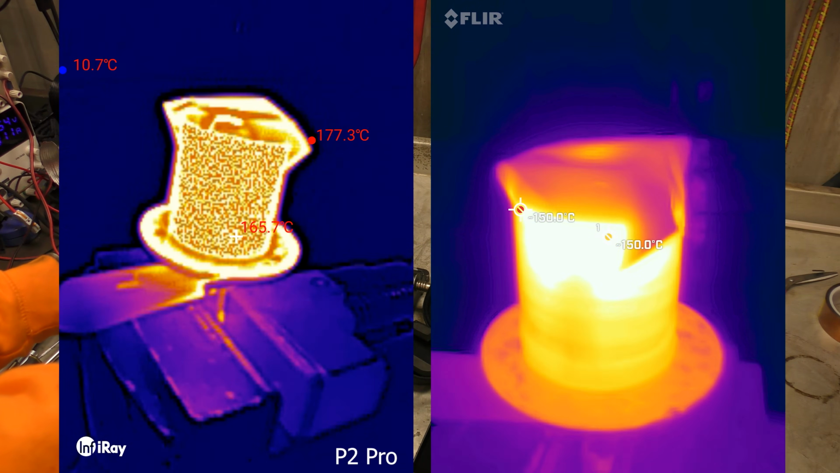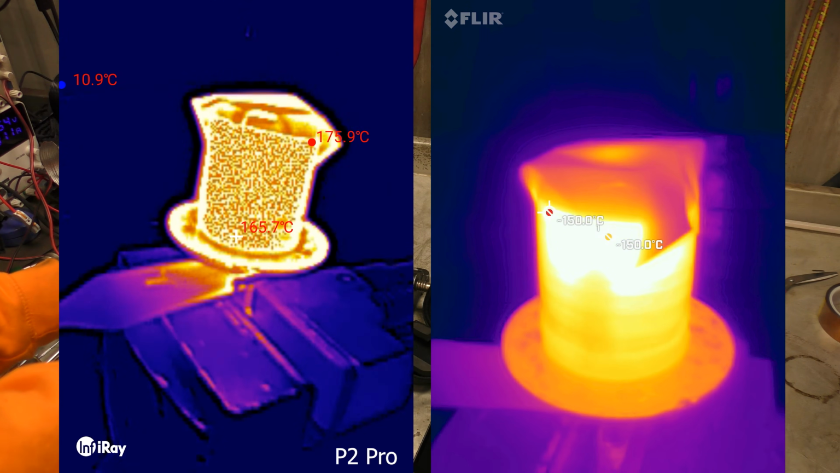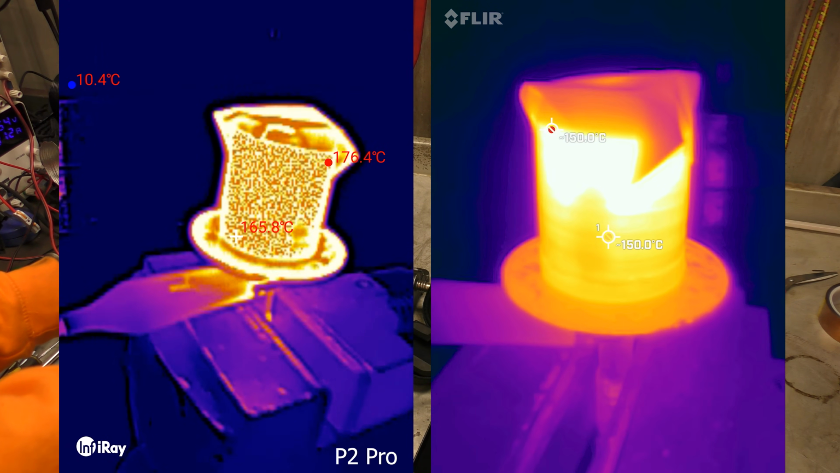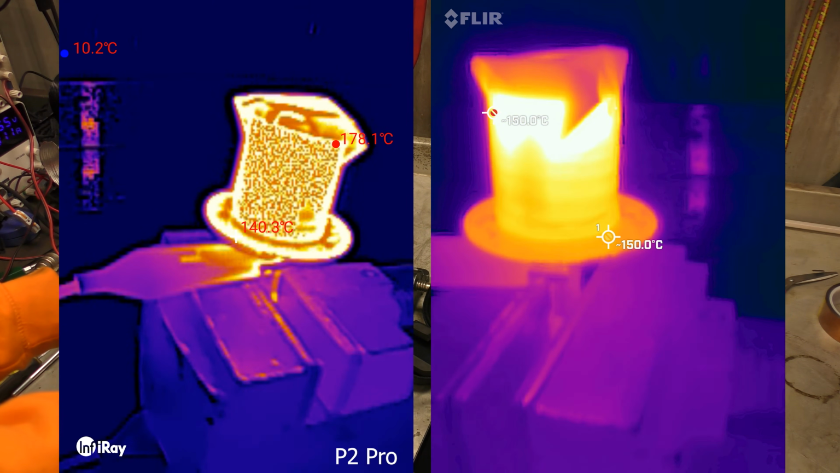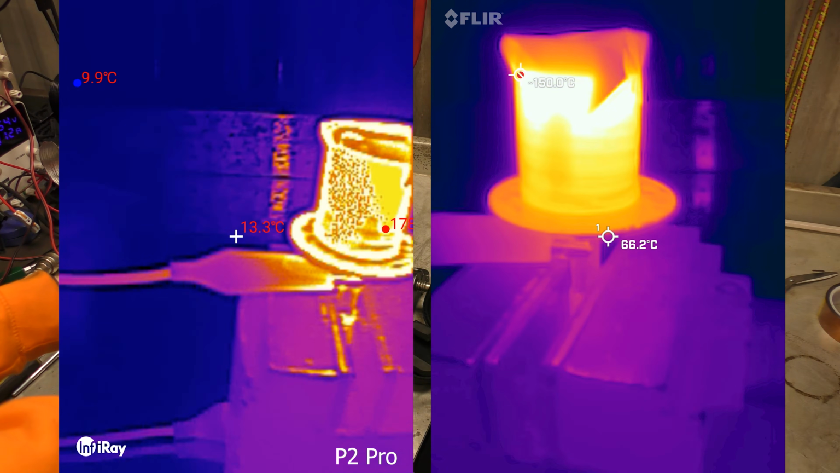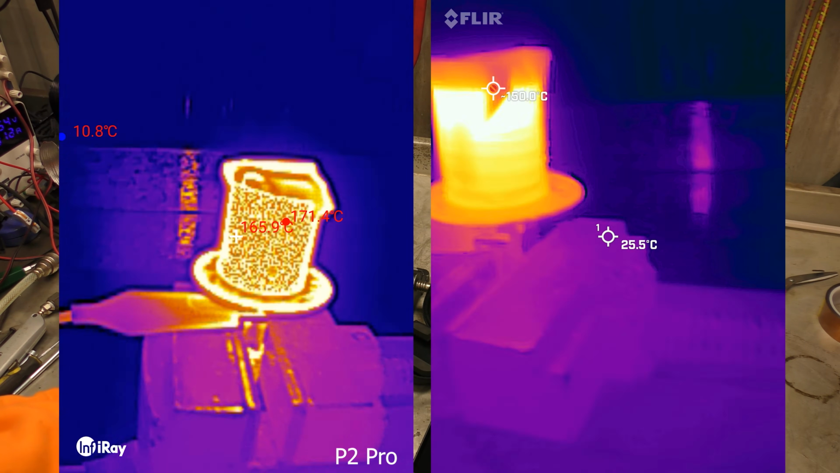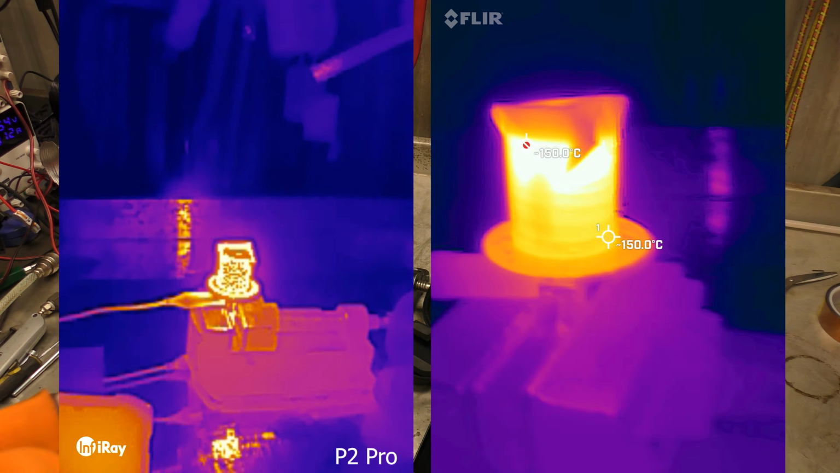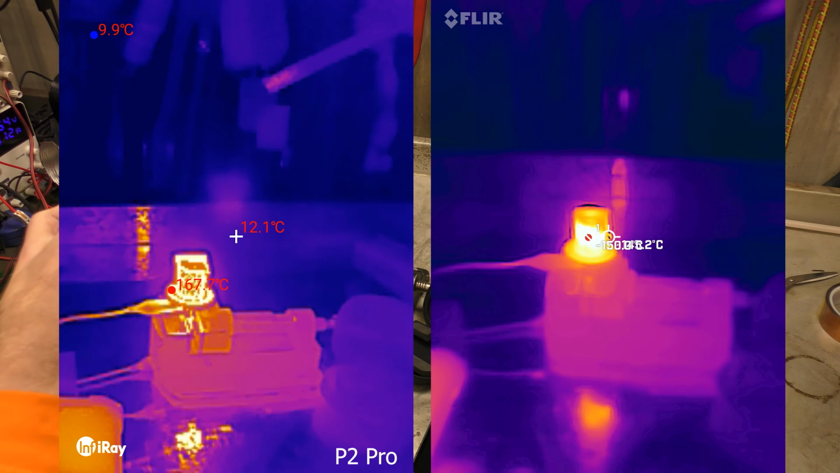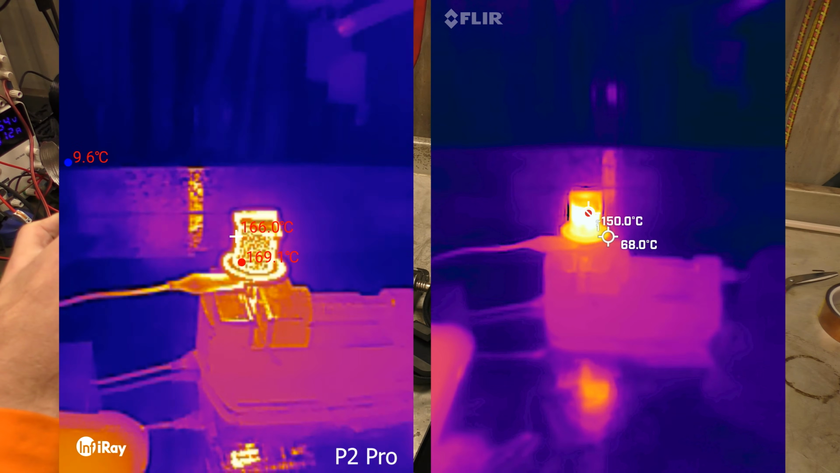So both the Flir and the P2 have a much higher resolution at the lower temperatures, but they're both kind of guessing at temperature here because we are outside their low range and the object's much hotter than what they can see, but it gives you a comparison image, hopefully. It's weird, the Flir looks better up close, but when you get further away, it looks a lot worse than the P2. It's slightly bizarre.